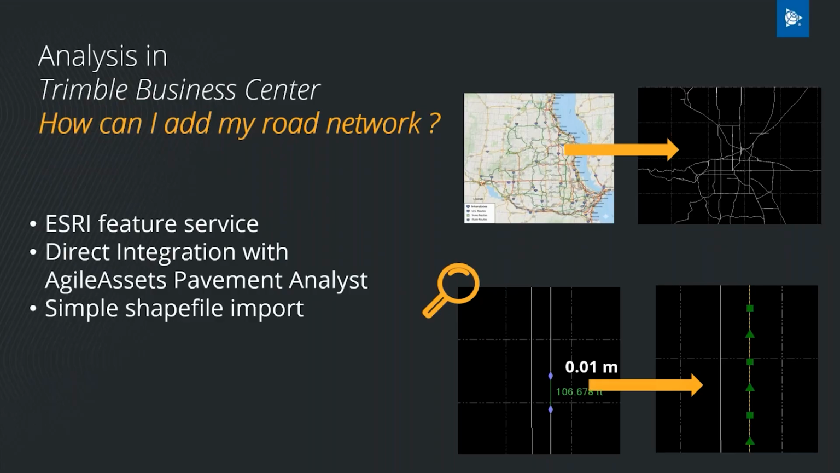I will talk about this a little bit later, but basically you can just log in to your AgileAssets Pavement Analyst, and you can simply press a button, pull your road segments to Trimble Business Center, and you will see the segments that need to be analyzed in TBC. Or if you have your road network or your segments stored as a simple shapefile, you can just add the shapefile, and we will analyze your pavement based on this shapefile.